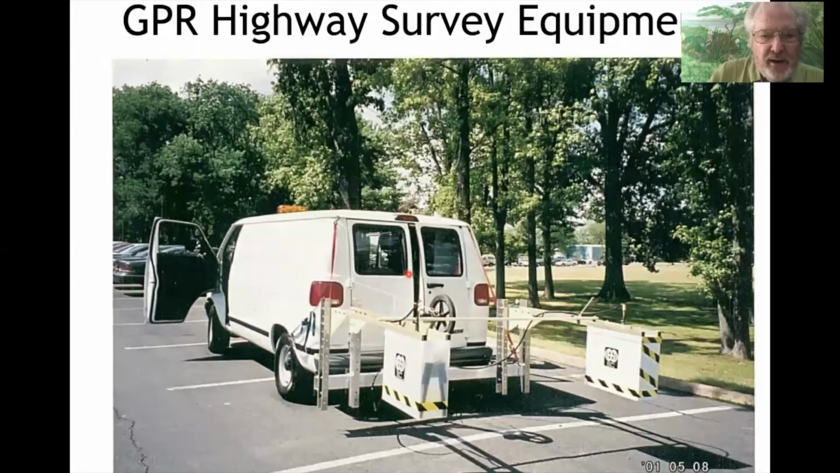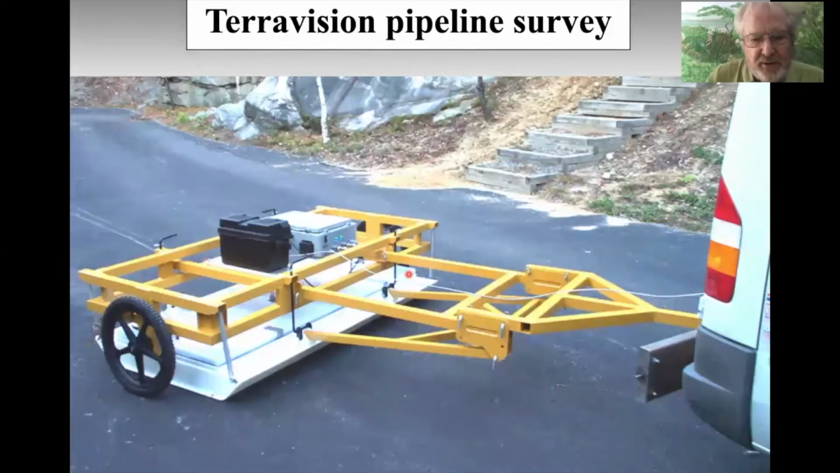This is the highway survey equipment. As I said before, you can go down a highway at 60 miles an hour and measure the pavement thickness, base, sub-base, anything down to about 2 to 3 feet. This is a group of antennas called Terravision.